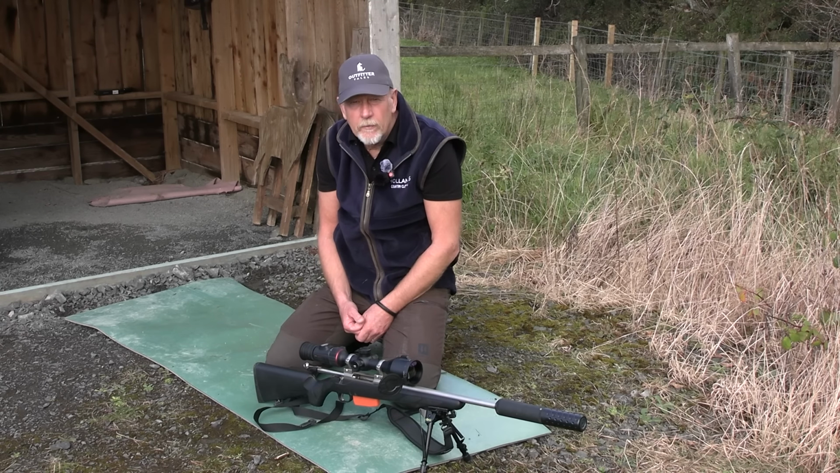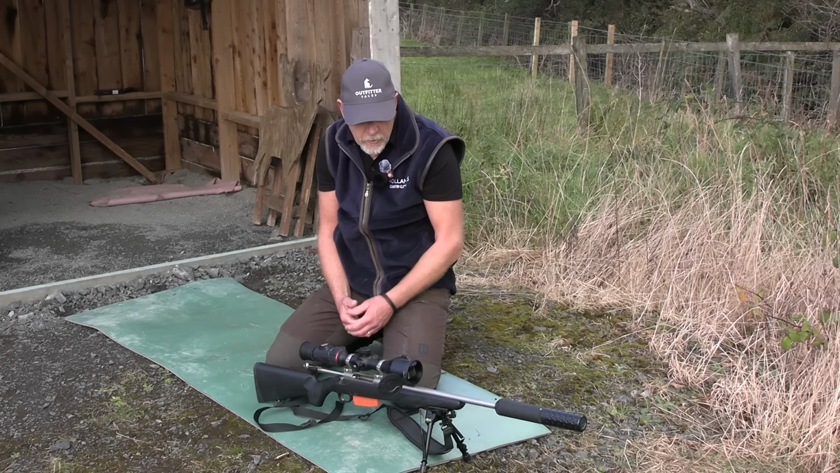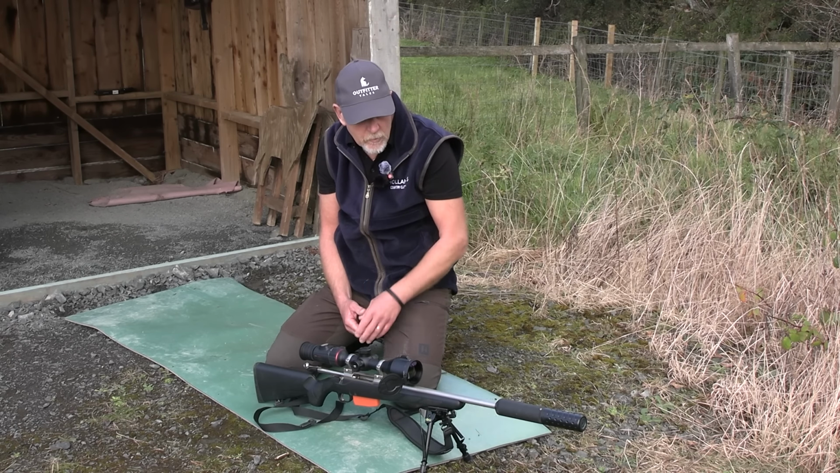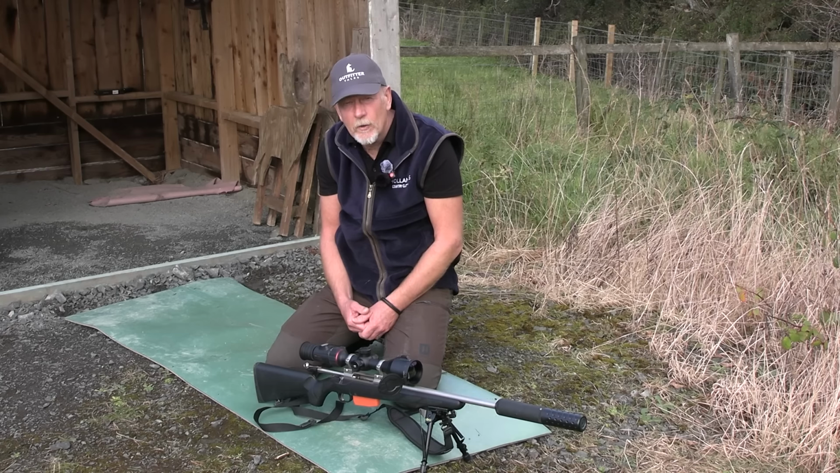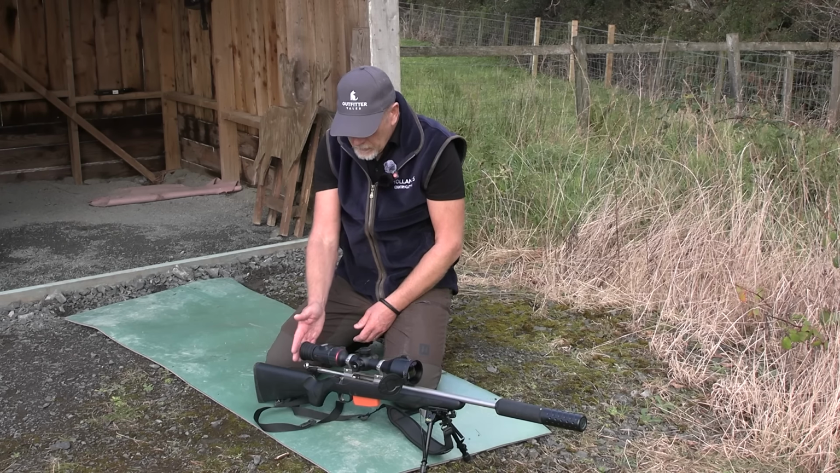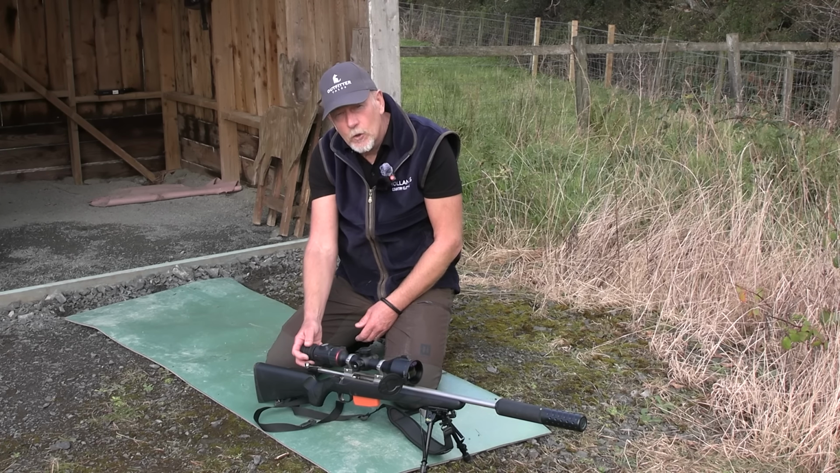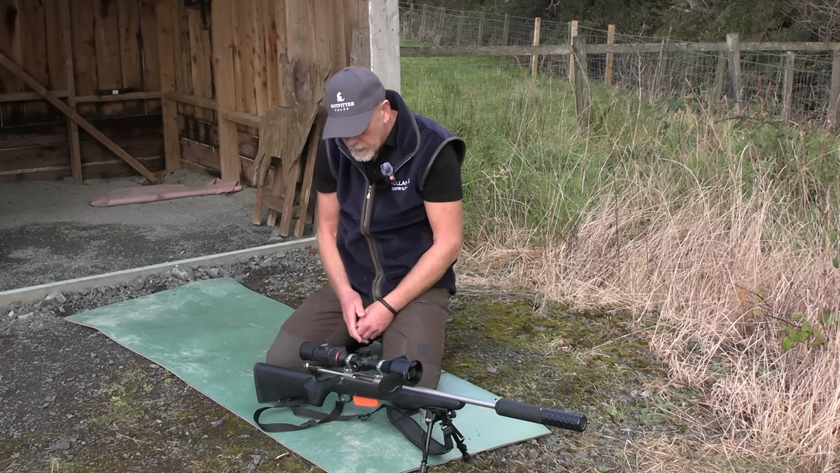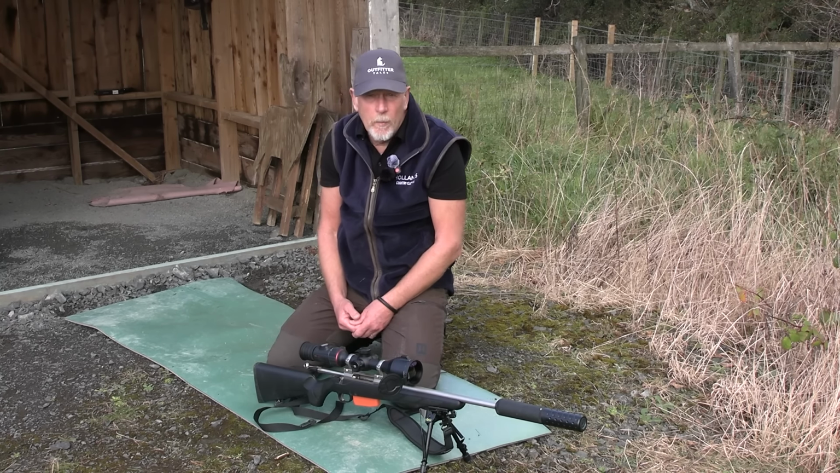Weight I like on a rifle like this, because of balance, because we are invariably using this off quad sticks when we're out, or another support mechanism, because we can't often get down on a bipod because of the terrain that we operate in. So weight is actually advantageous. Eye relief is good. You don't have to have this cup protector if you want. You can take that off and use it without it. Personally I like it on night vision because you can put your eye very close into it. Just very simple to operate.